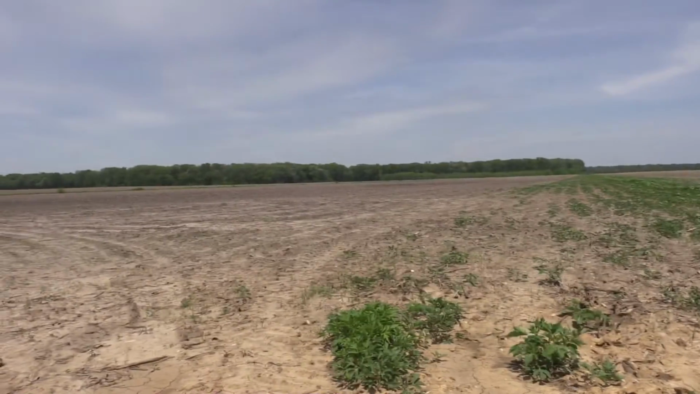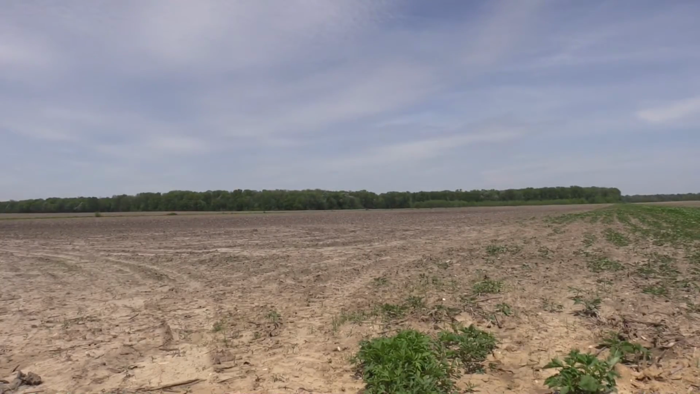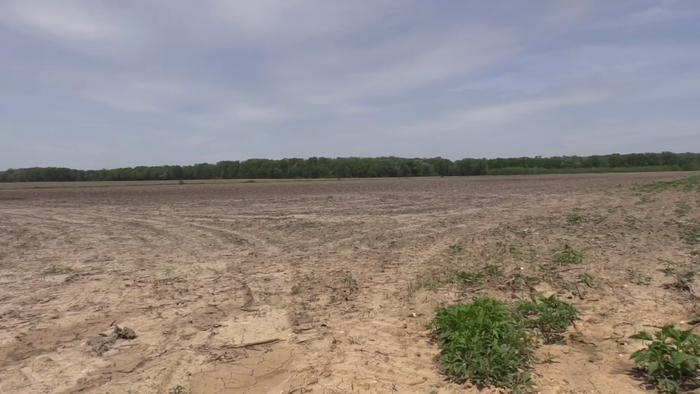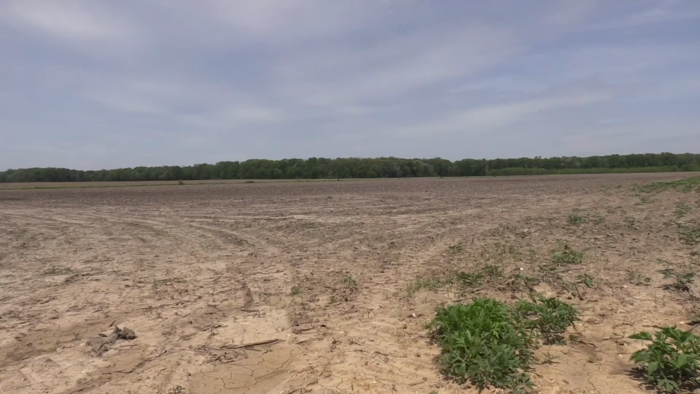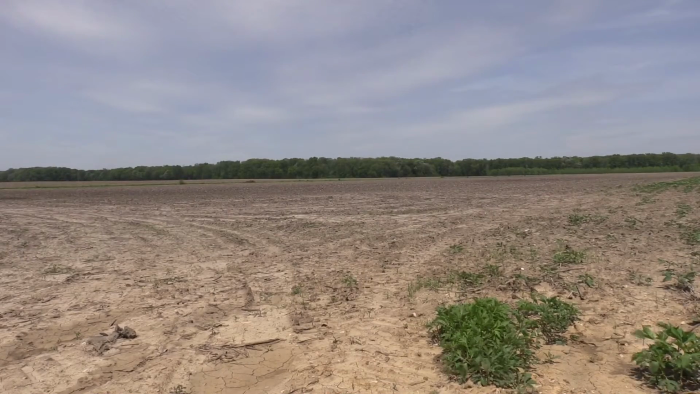Out here, what you're looking at is, again, like I told you, it's called the airport stand. So this is just a big agricultural field. It was a cornfield this past fall, and now it's dirt waiting to be tilled up and planted, if the farmers can ever get in here due to the rain.